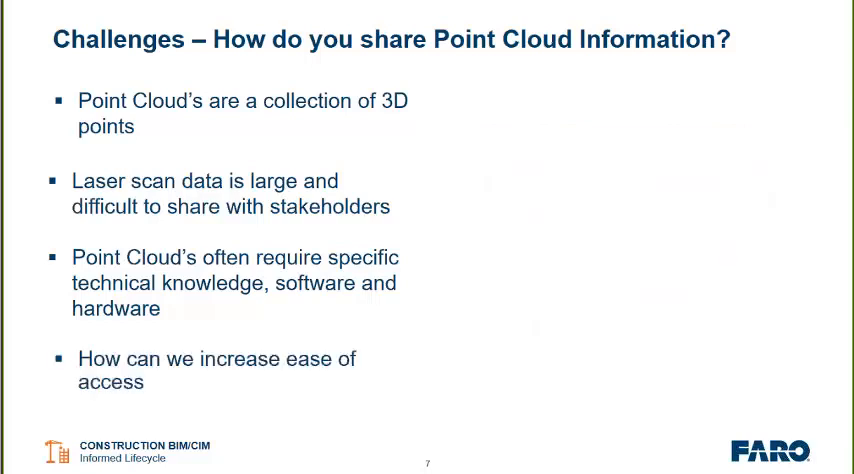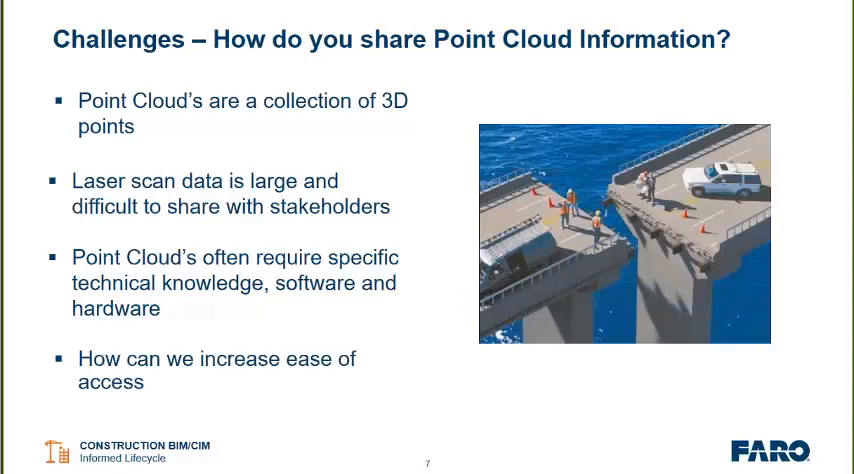So how can FARO increase the ease of access to point clouds and SCAN projects? We'll show you today with an introduction to WebShare.